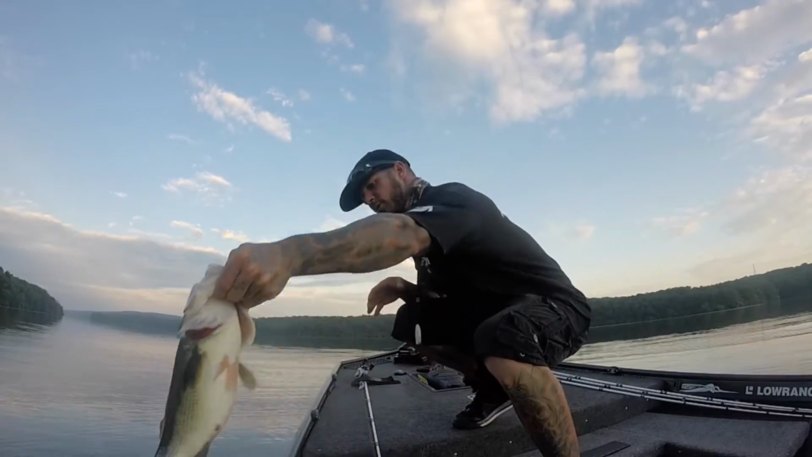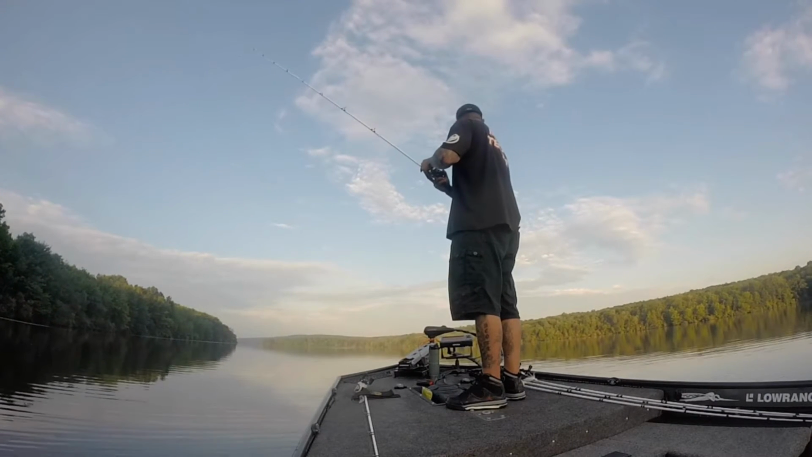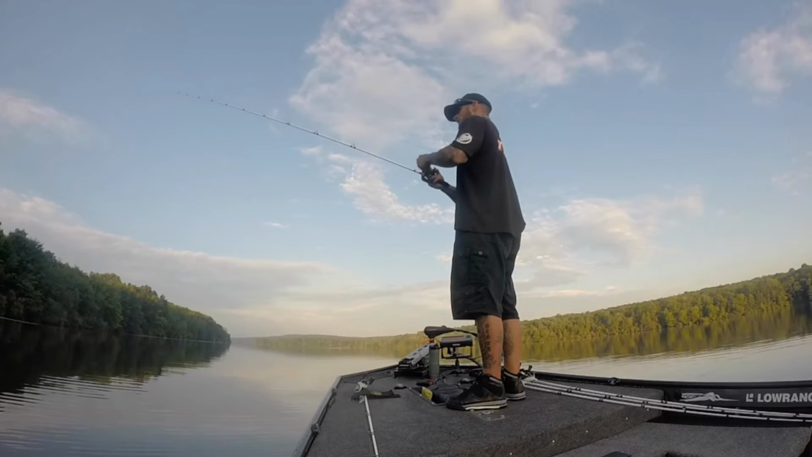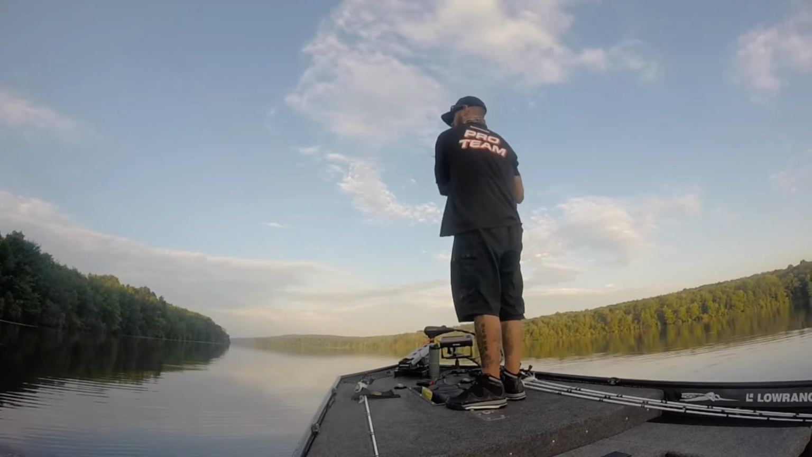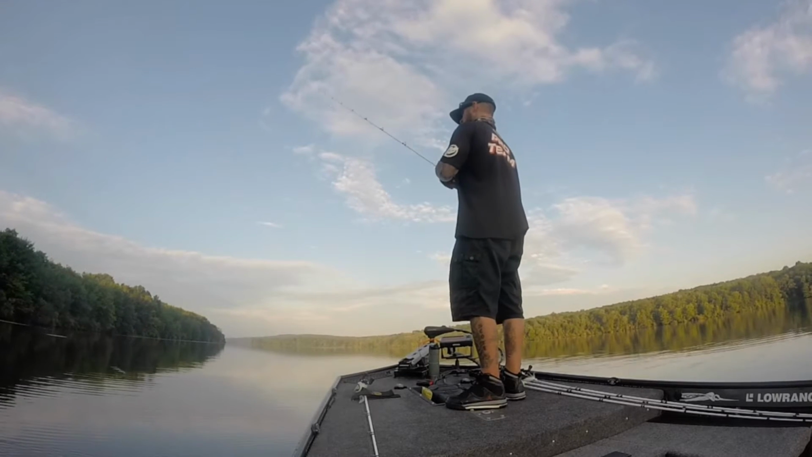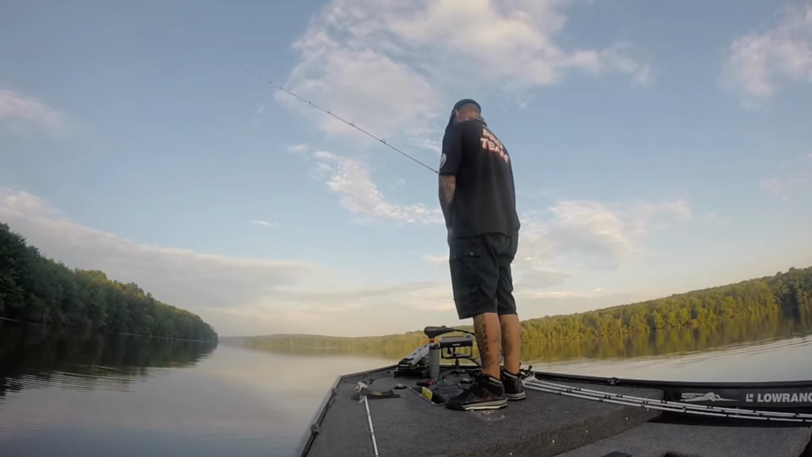That was a good 4 pounder or so. Still in the same area. Stayed there for a little bit fishing that rock pile because it was awesome, man. Right next to that channel, there was plenty of bait. I was seeing bait everywhere, which anytime you see a lot of bait, that's good.